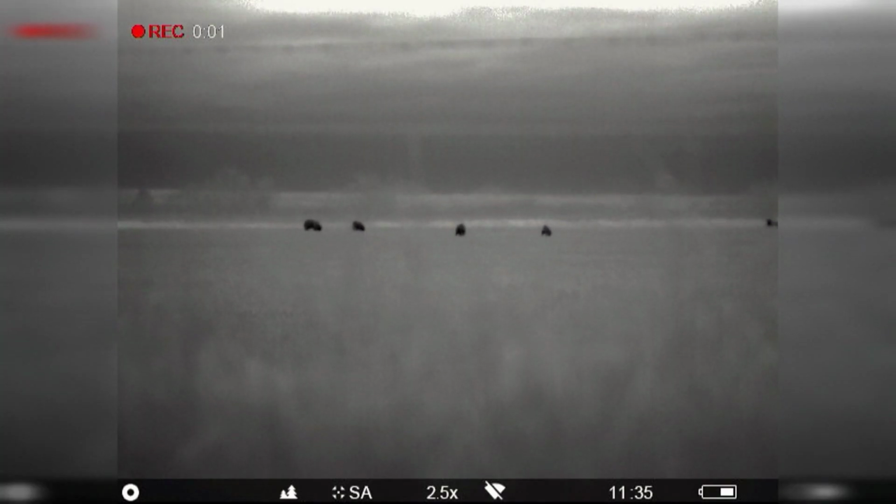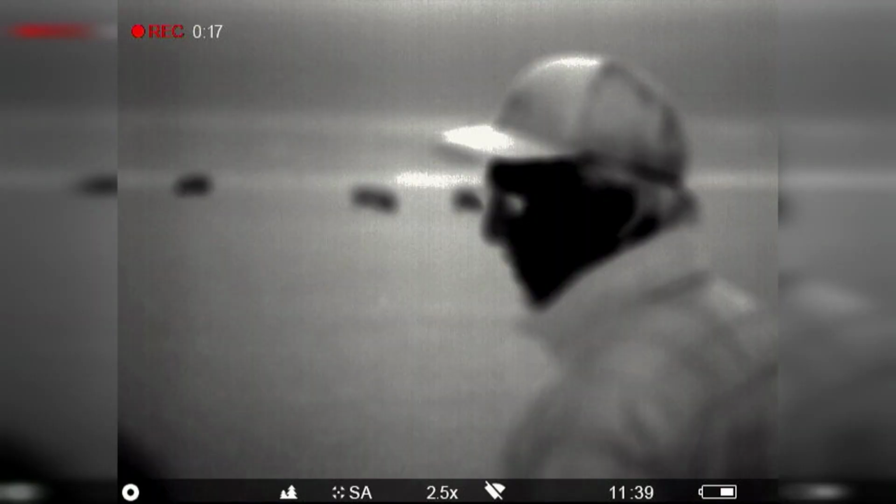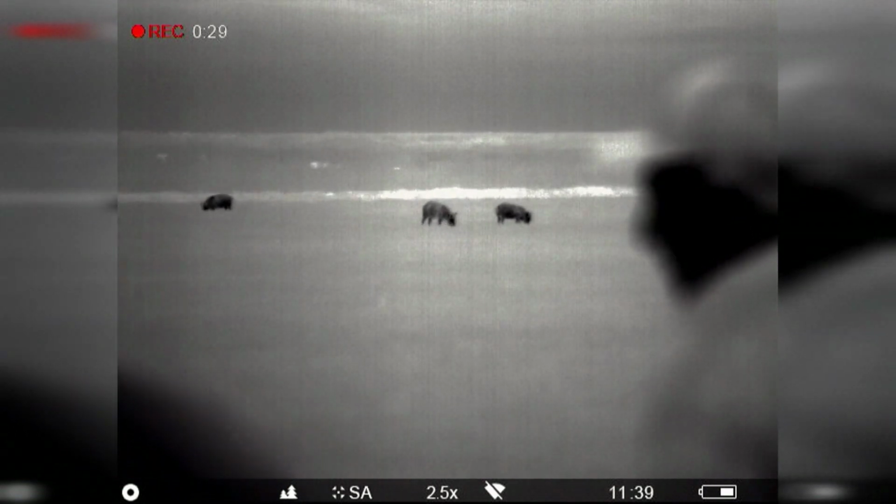It's kind of a challenge, but we made it happen, and we snuck across that wheat field, and man, we got in to within 40, 30 yards of them, and we set up, and they had no idea we were there.